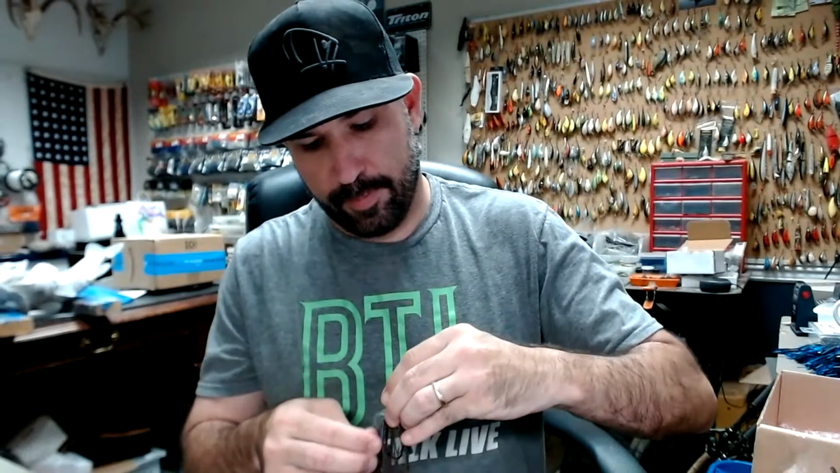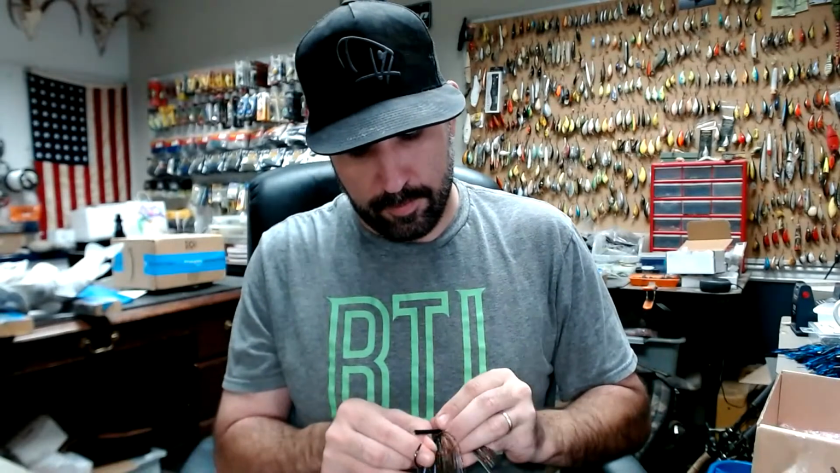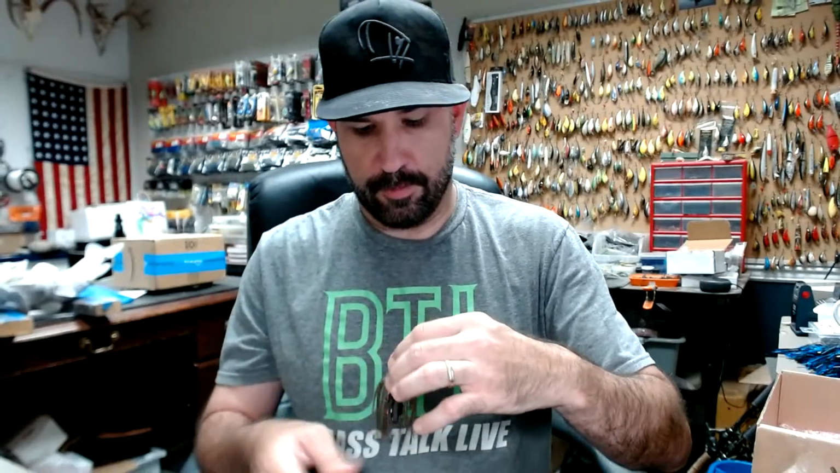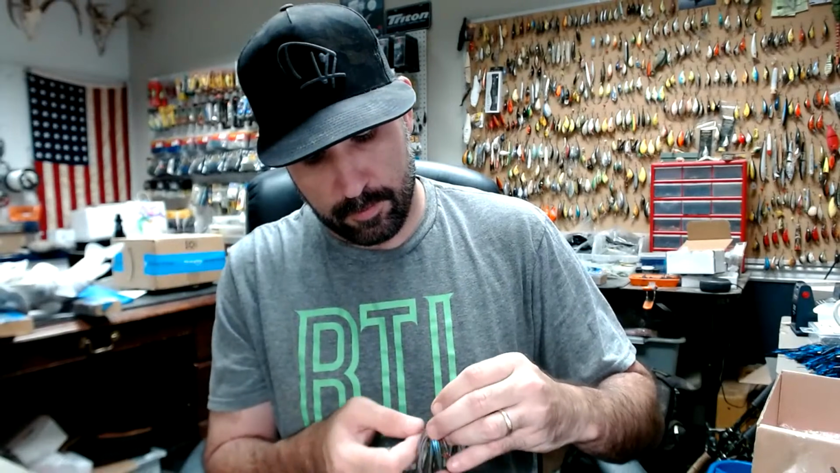Like I said, I'd probably pitch it around some weeds. But as a wood jig, it's a nice looking little jig. So some of these skirt colors, you may notice